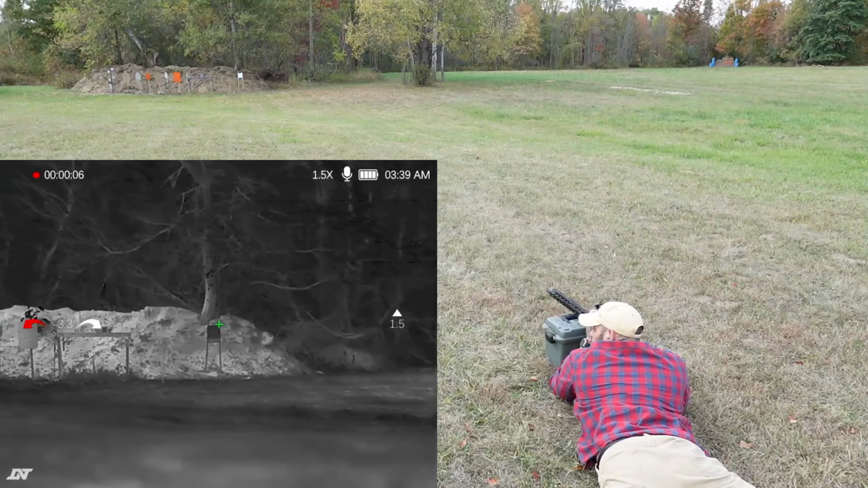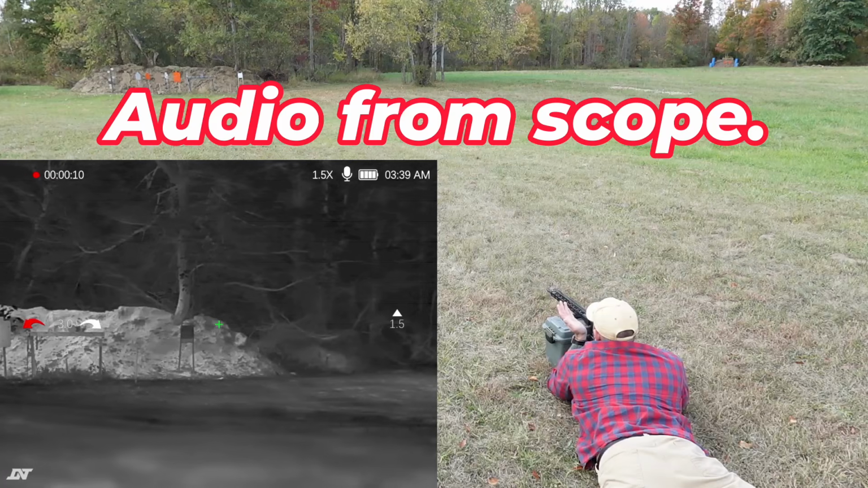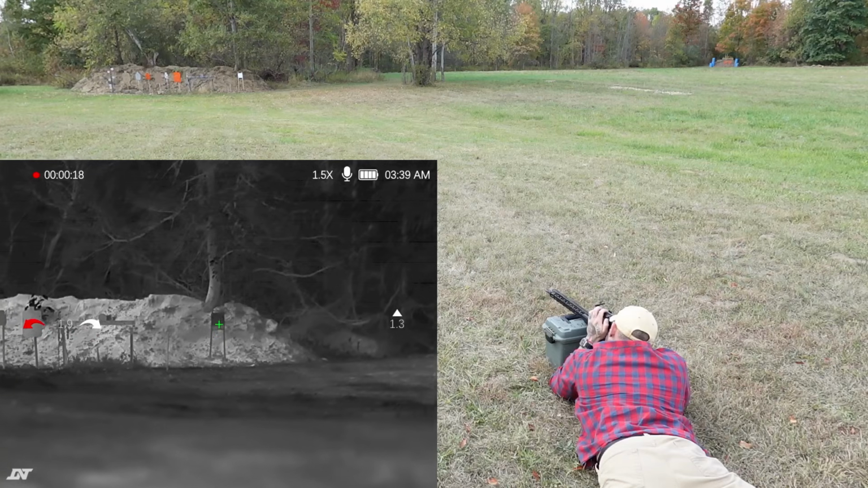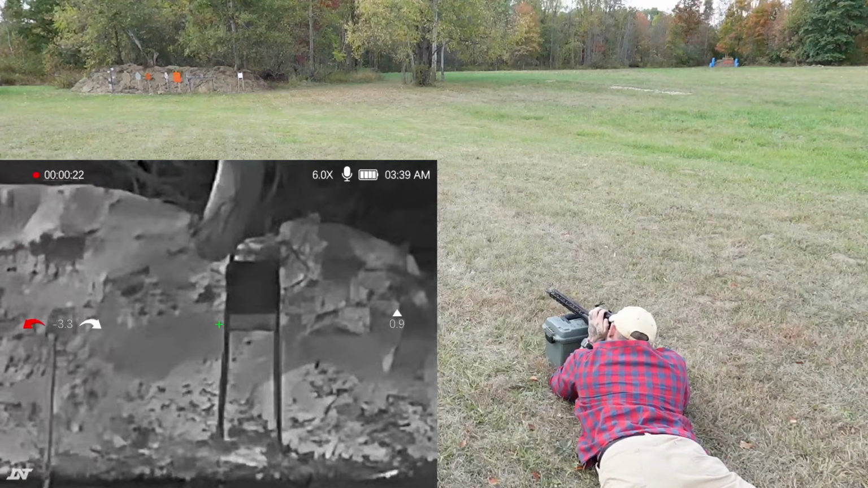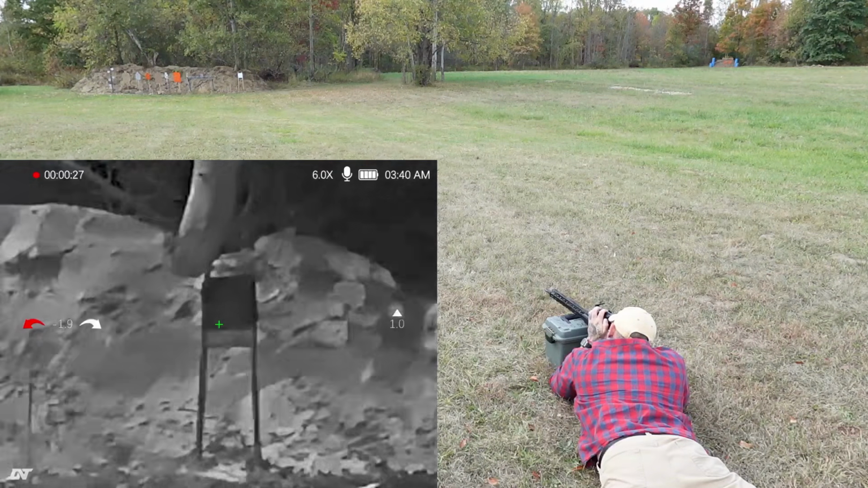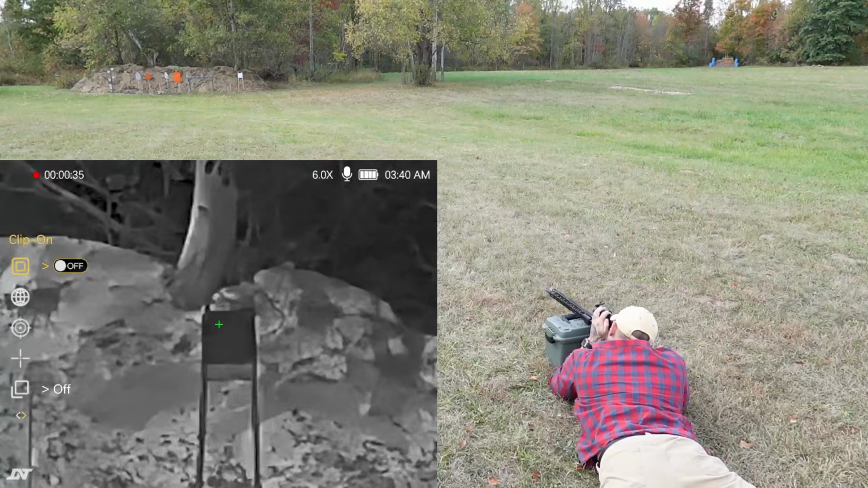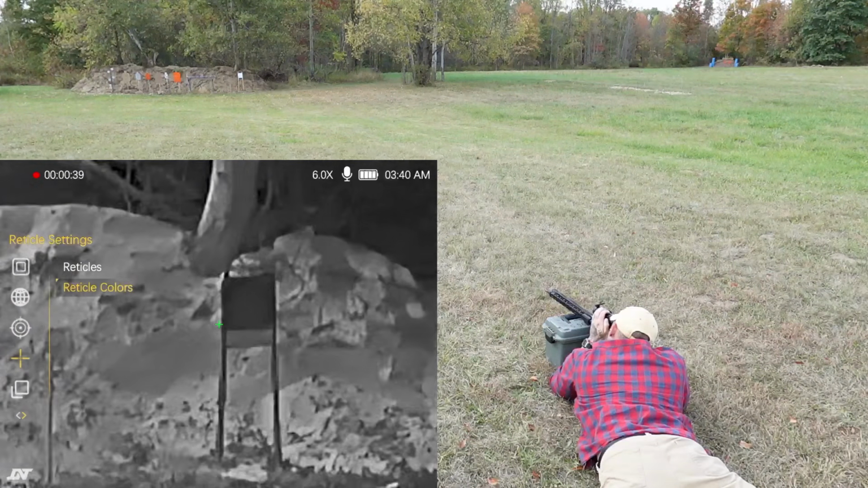This does also record audio, but the audio comes out kind of blown up because wherever the mic is, I'm extremely close to it. So I'm just going to use the audio from my device. We'll just zoom in some. That is the middle button. It goes 6 times, this is as far as it goes. Once you get to 6, it goes right back out to 1.5. We'll go all the way into 6 and then talk about the reticles. You hold down the center button and go through the menu. So we'll just talk about the reticle settings.